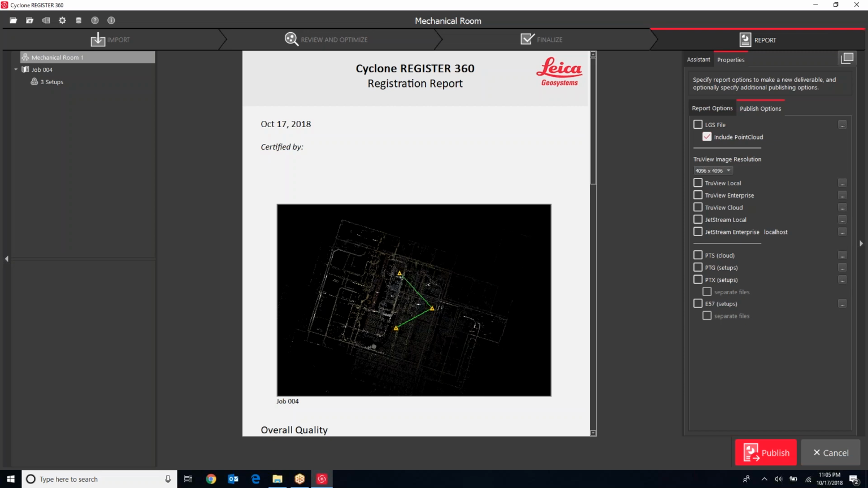My personal favorite is E57 because it's a pretty small file size. PTX works really well with Recap. I think that's one of the Recap standard formats that it likes to work with. If I want to create these different files, I can simply check this, and as part of the publishing, it will automatically produce that data for me. And then I can obviously hit the three dot button over here and tell it where to save it.